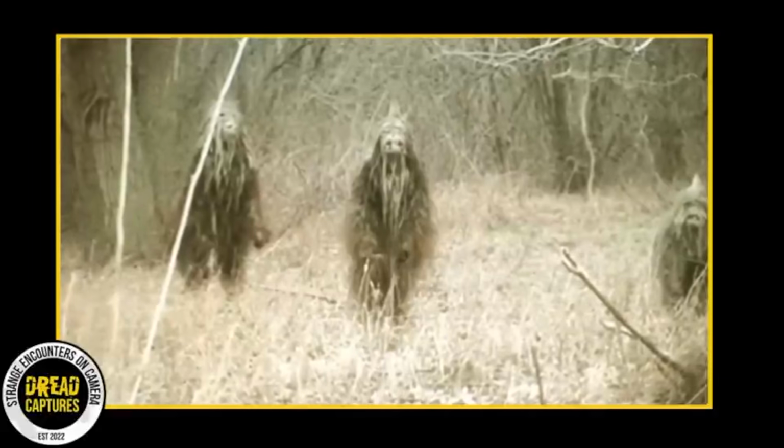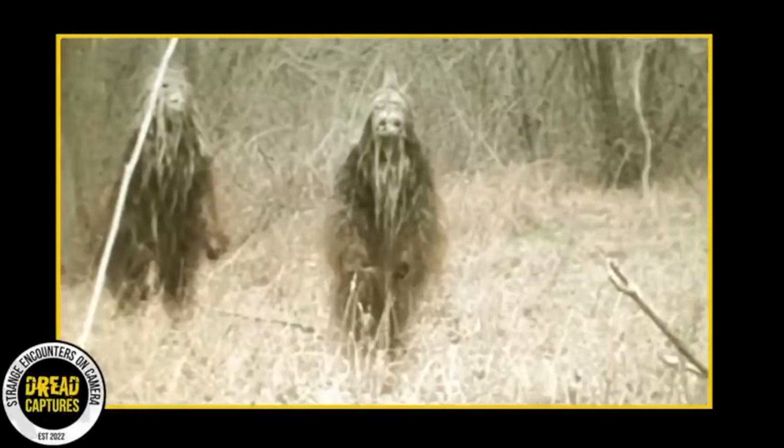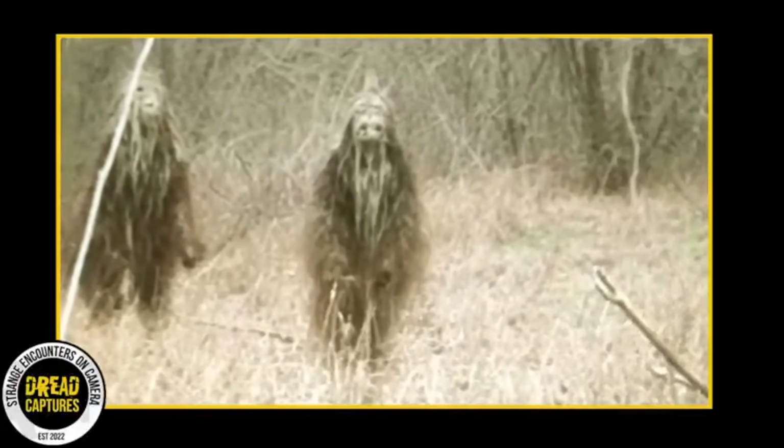Our next submission is a rather frightening still image. This image didn't come with any context, so we have to examine it and judge for ourselves what is going on here. We are either looking at 3 humans in elaborate costumes or some type of dark forest creatures.